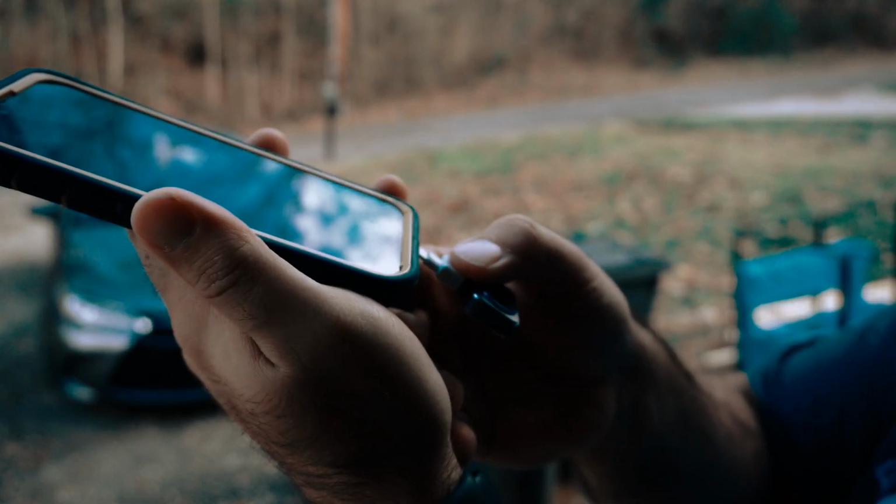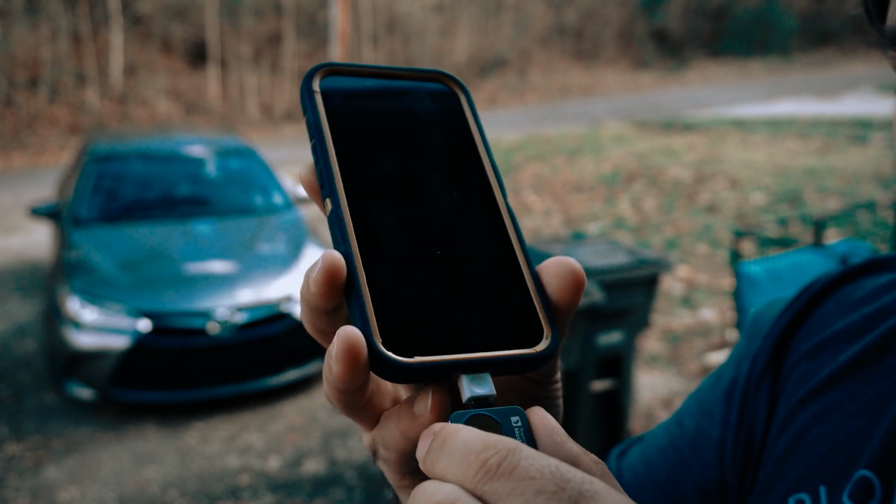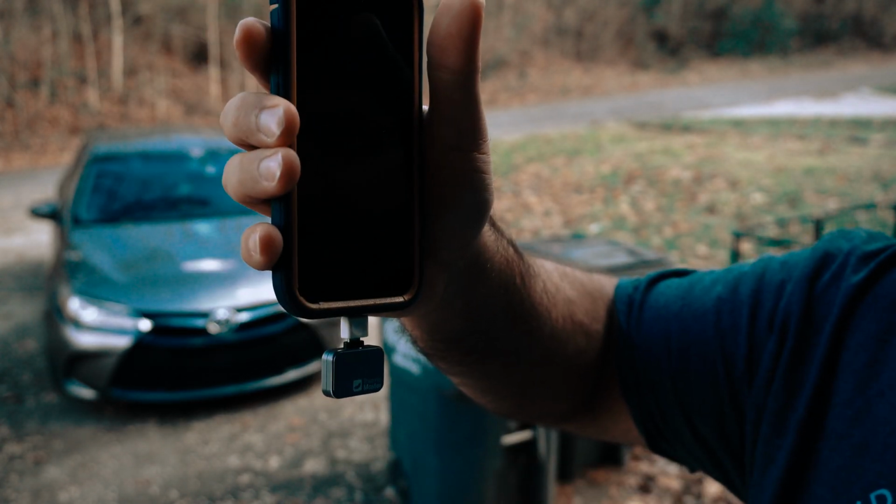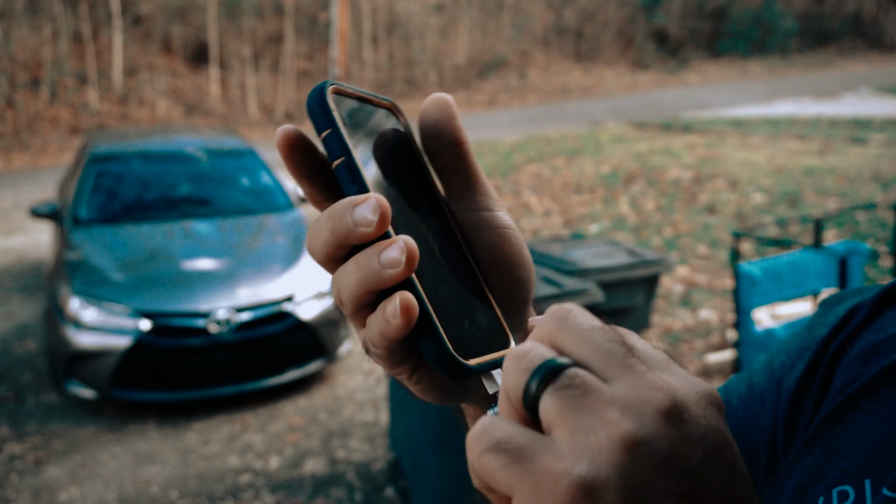So like this, I'm just gonna stick it in there. Stick it in. Oh, and this can definitely go the other way, which is a lot easier to use. You know what I'm saying? And you have to hold your hand up like this so it doesn't block the camera. It's down here. It's hard to get used to that.